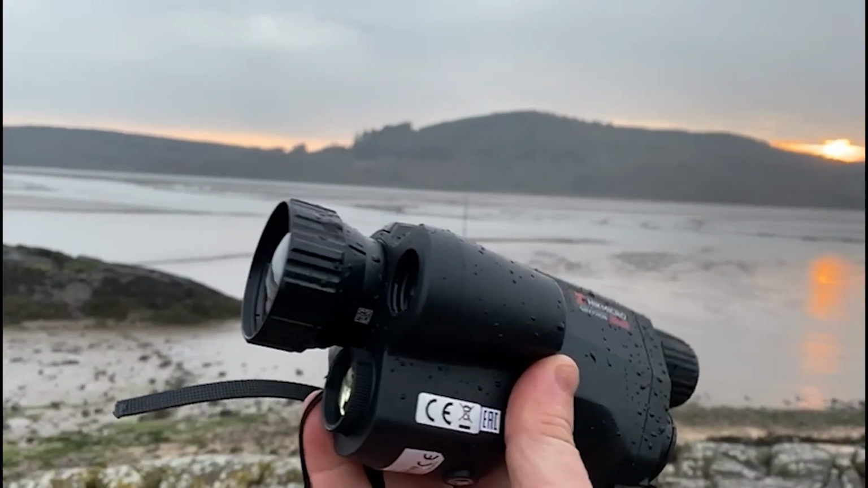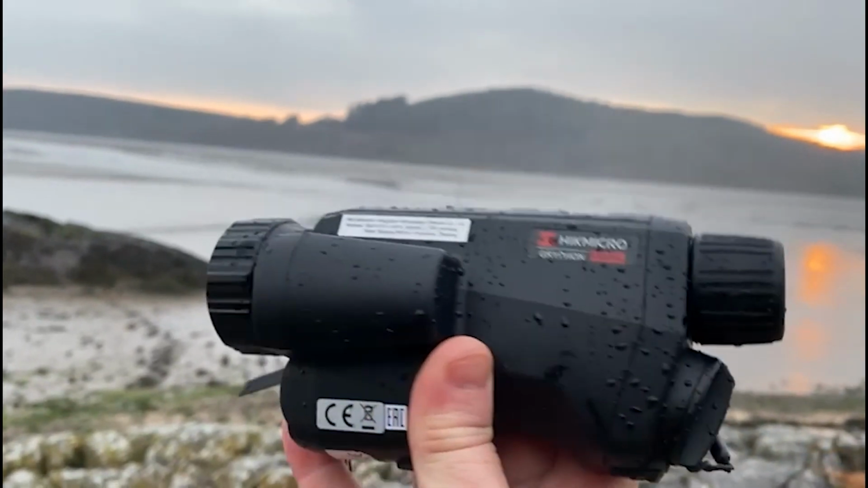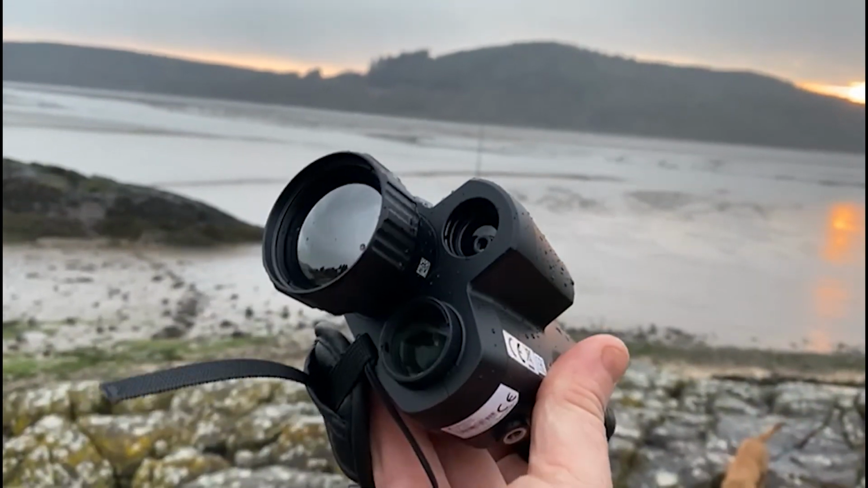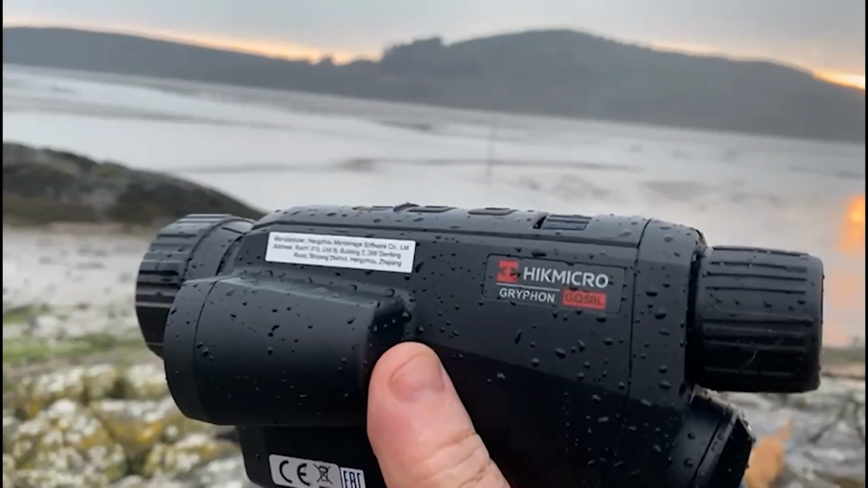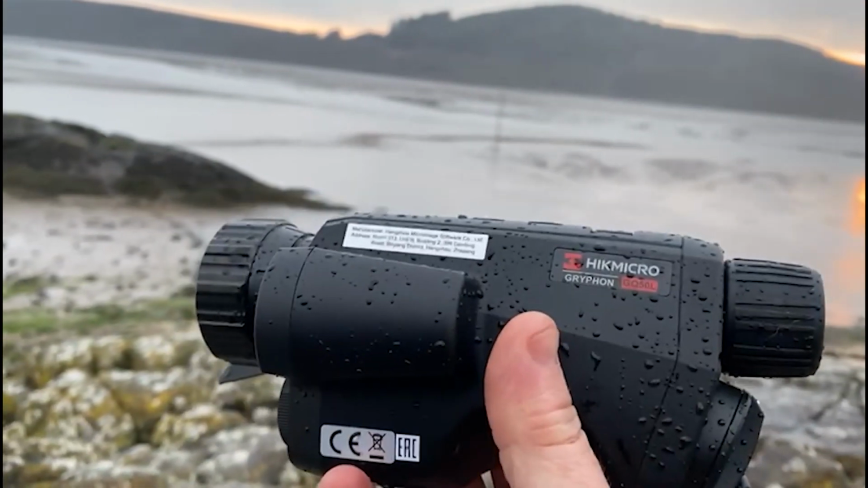This is the latest thermal from HikMicro, which has a 640 by 512 12 micron thermal sensor, delivering up to 2,600 meters detection, and it's actually really good. 50mm focal length lens, so better magnification than the previous one, and it's also got the built-in laser rangefinder.